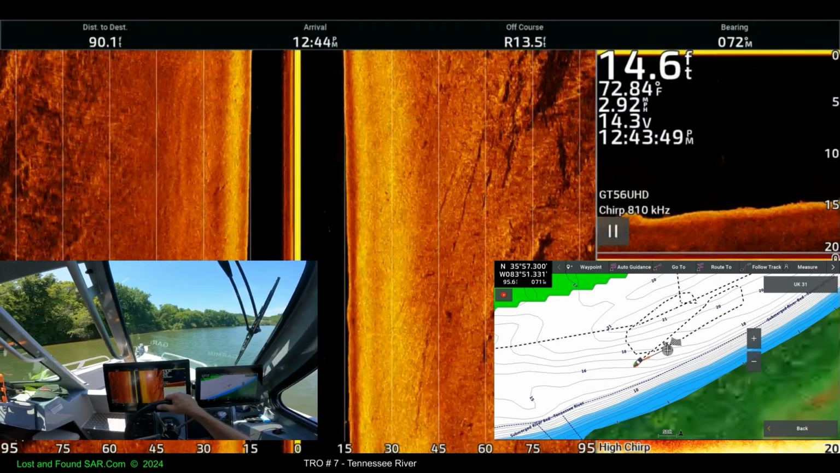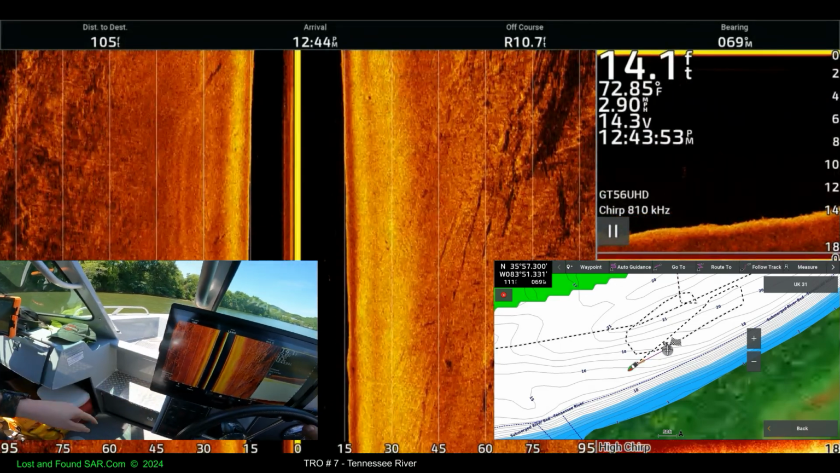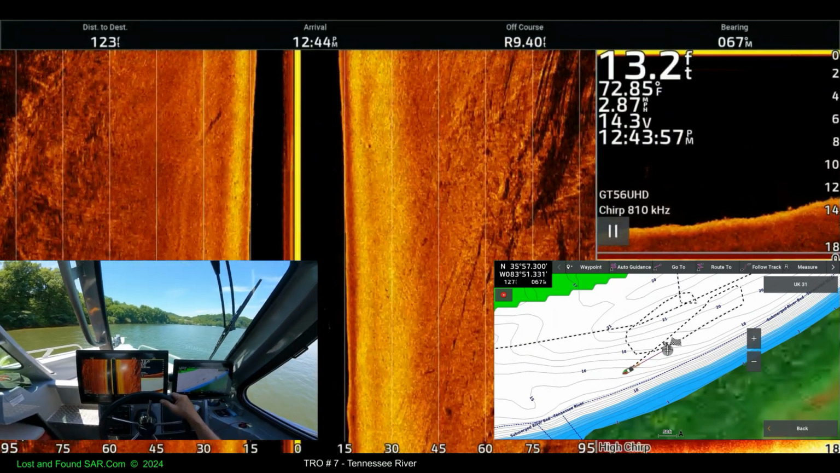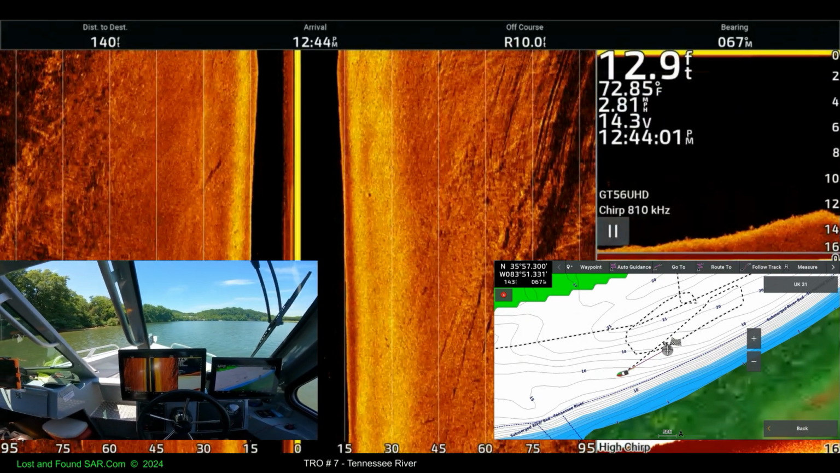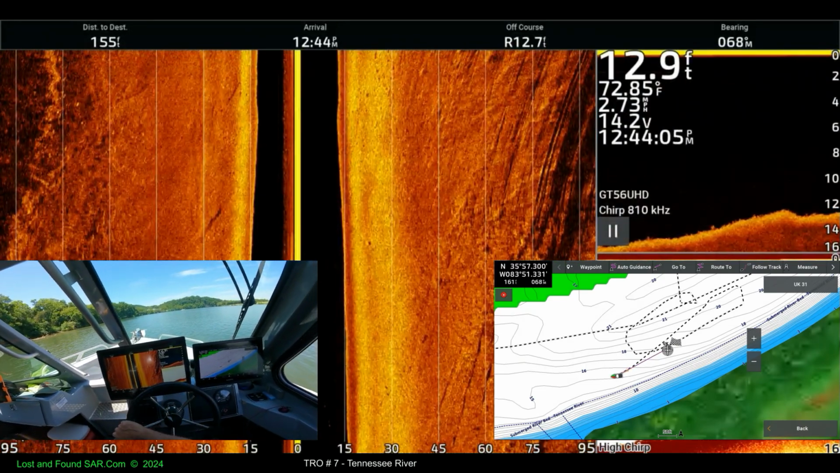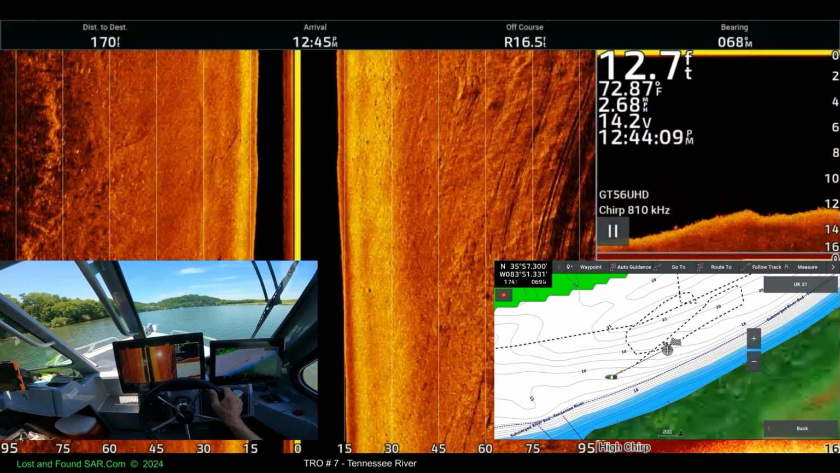Time to turn. Cylinders or something. I think that's probably logs. Whatever it is, we missed it.